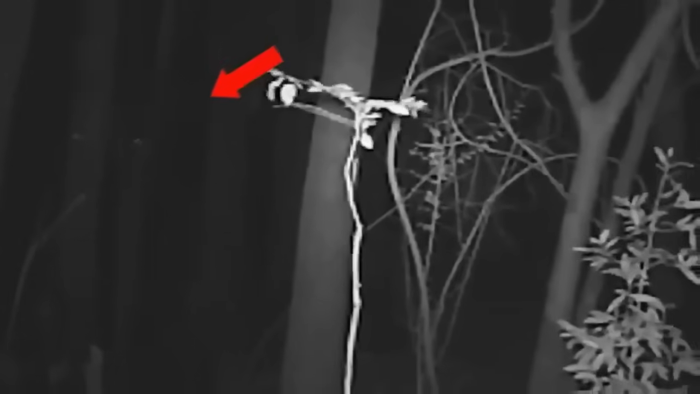At first, it might look like a kid in a costume, but the weird glowing eyes didn't seem like a humanoid trait. Then, was that something we should really call an extraterrestrial, or just another unidentified creature?